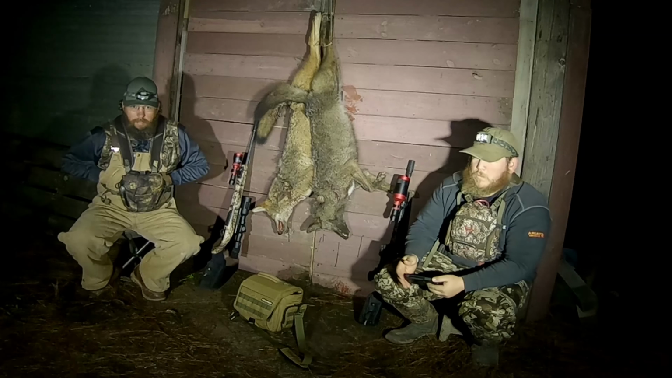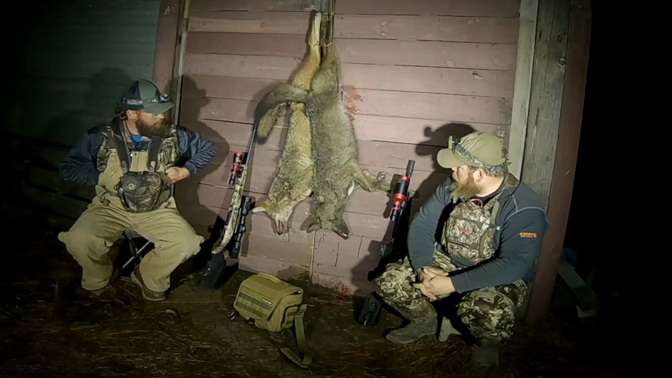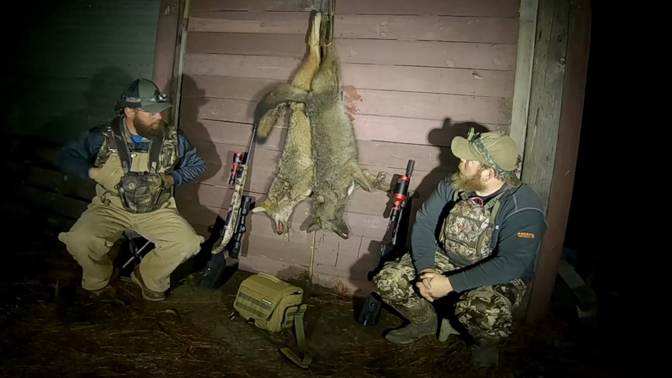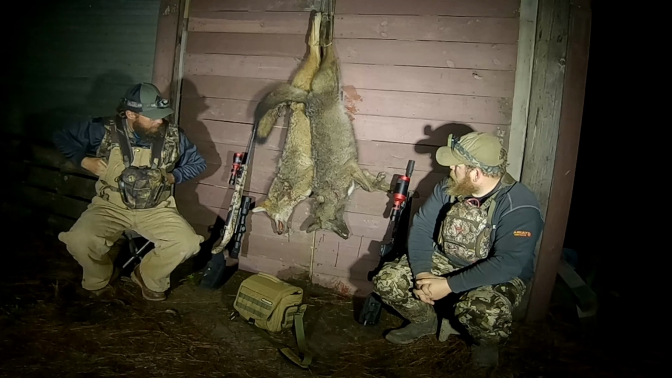Well, we made our first stand today. We ended up calling in 2 coyotes. Justin shot that black coyote. That's his first black coyote, first one I've ever seen other than the pictures. So that's pretty cool. I shot that one.